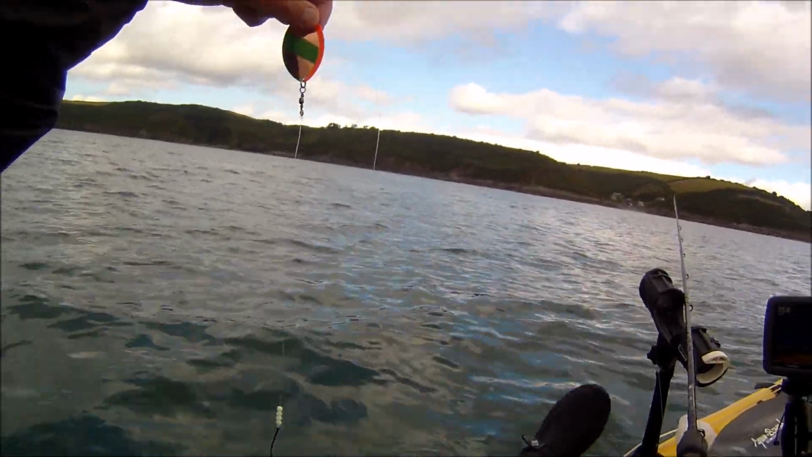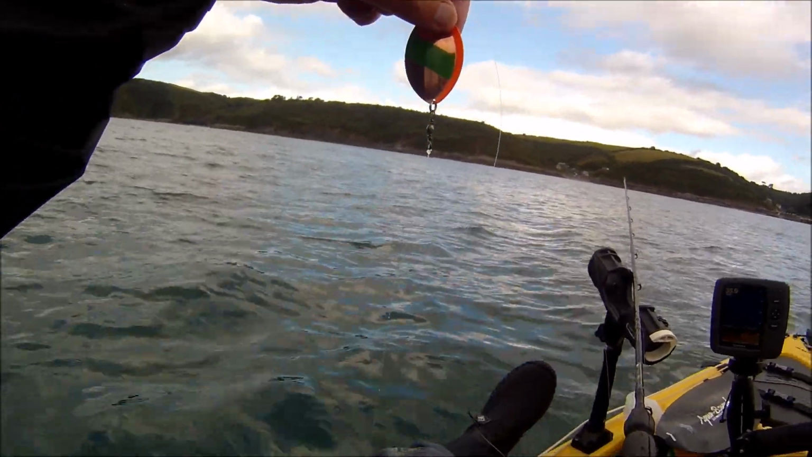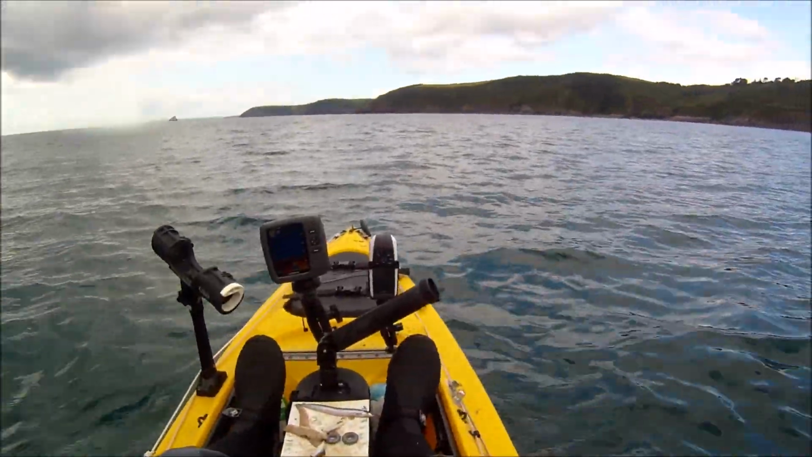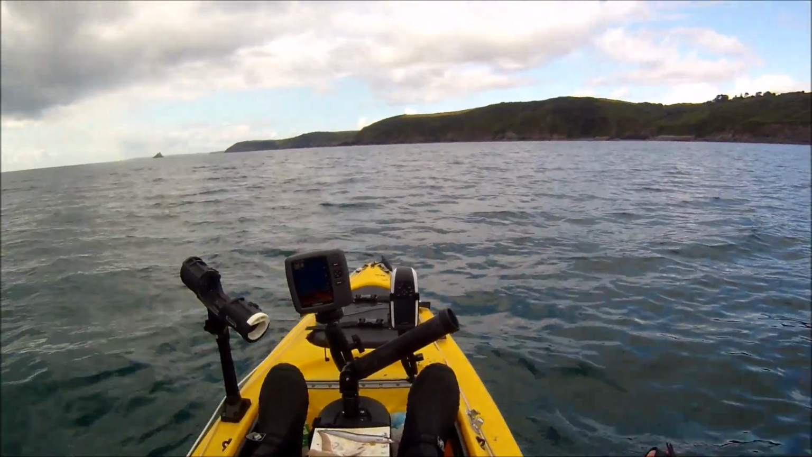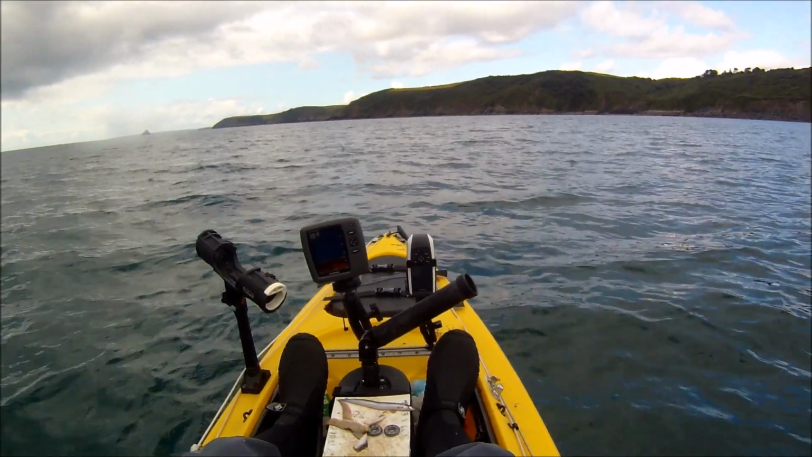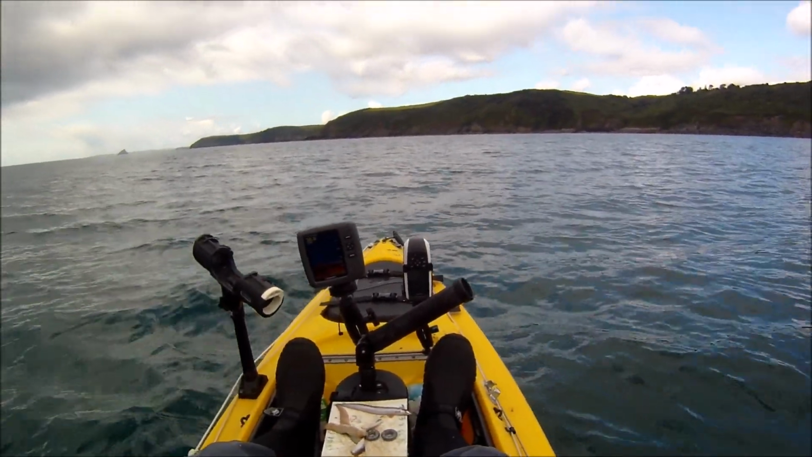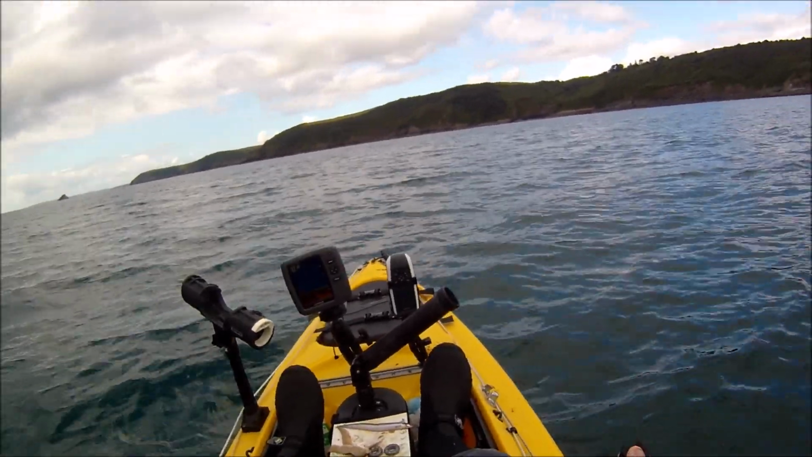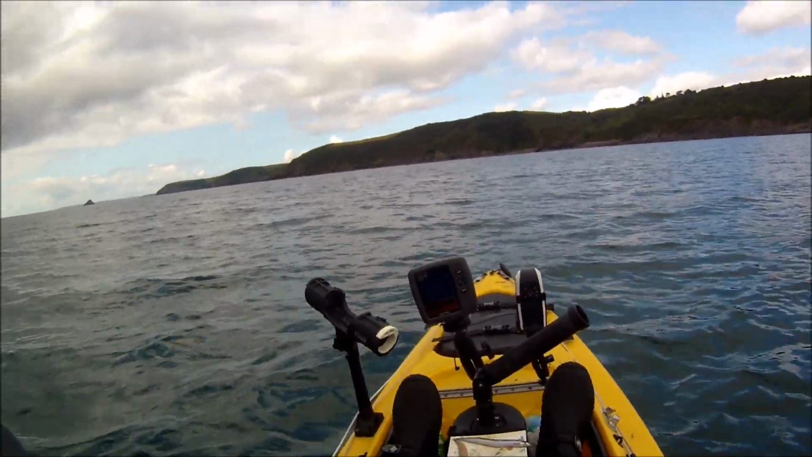Right, so that's the tackle. So I'm going to just paddle to where I want to start the drift, and we'll have a look at deploying the drift chute. Okay, I'm at my mark where I want to set up my first drift and just stop paddling, and of course what will happen now, the kayak will turn broadside, but I want to keep it in this position, actually facing the swell. Like I said earlier, it's making it much easier for me to fish with two rods, and also it's going to slow me down. I don't want to be drifting too quickly.